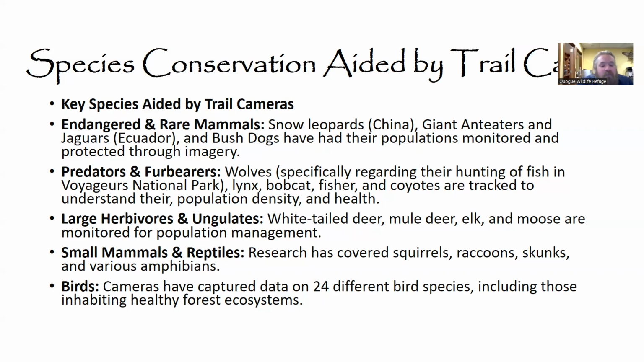So some small mammals and reptiles have also been researched and observed, including squirrels, raccoons, skunks, and various amphibians, as well as a number of different bird species. Many species have been monitored. And again, a lot of these species are incredibly cryptic. They're very, very shy when it comes to interactions with humans, to the point that some of them had rarely been observed at all prior to the use of these cameras.